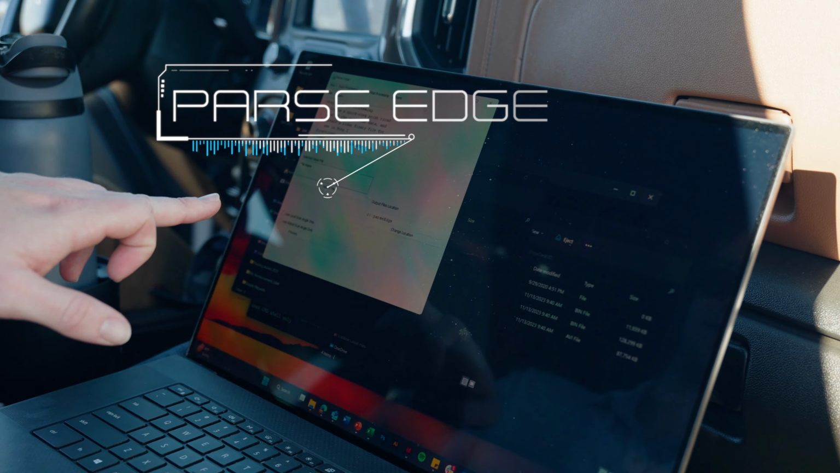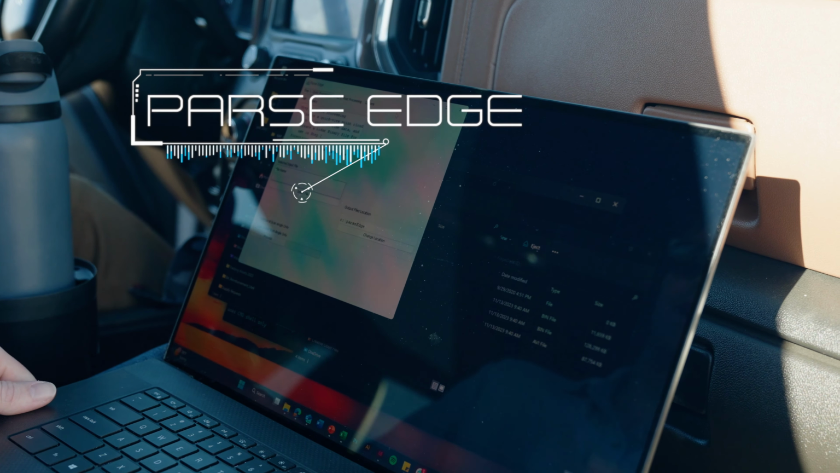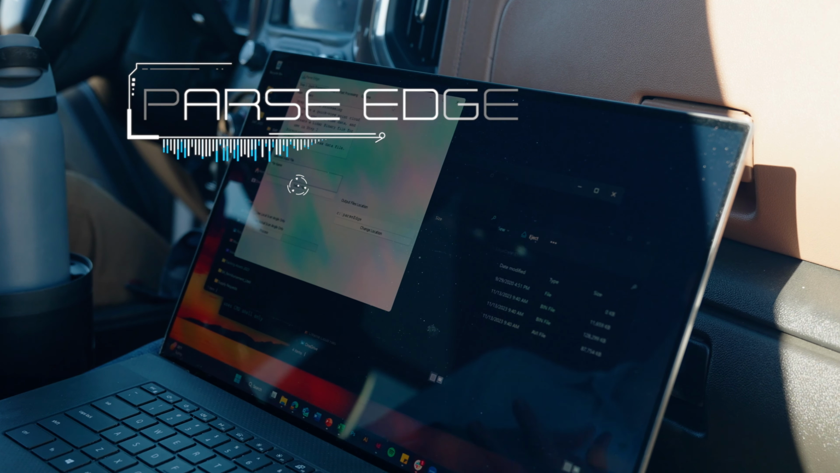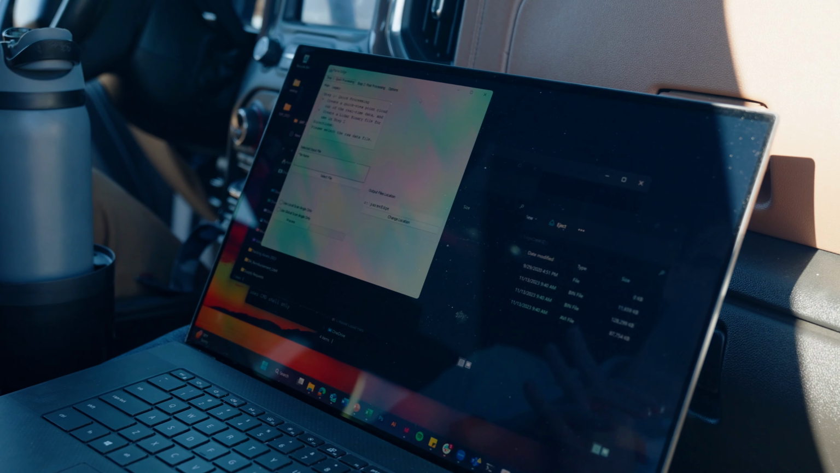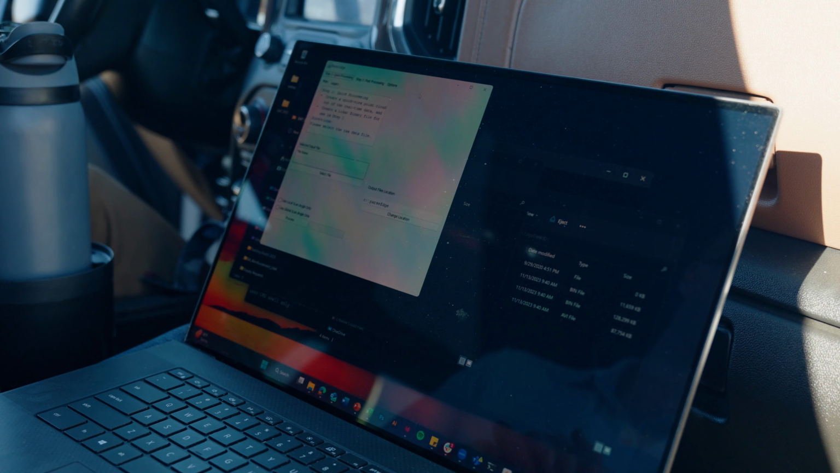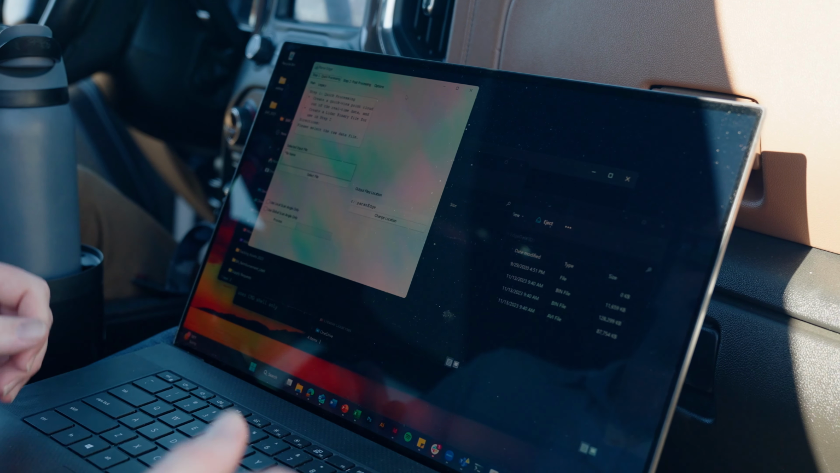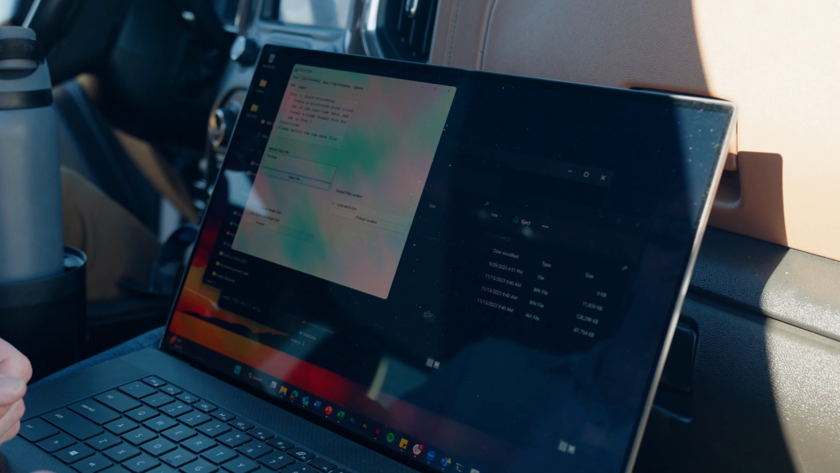And right here I have ParseEdge, which is our in-house LiDAR processing software. So this is how we do what's called our quick view step. When we're out in the field like today, you take the USB stick out and look at your data. You'll be able to assess your overlap, if you're hitting your targets. Are you getting Bathy data? Are you not? Do you need to change something? So you don't have to go back to the office and process there and realize you need to come back out.